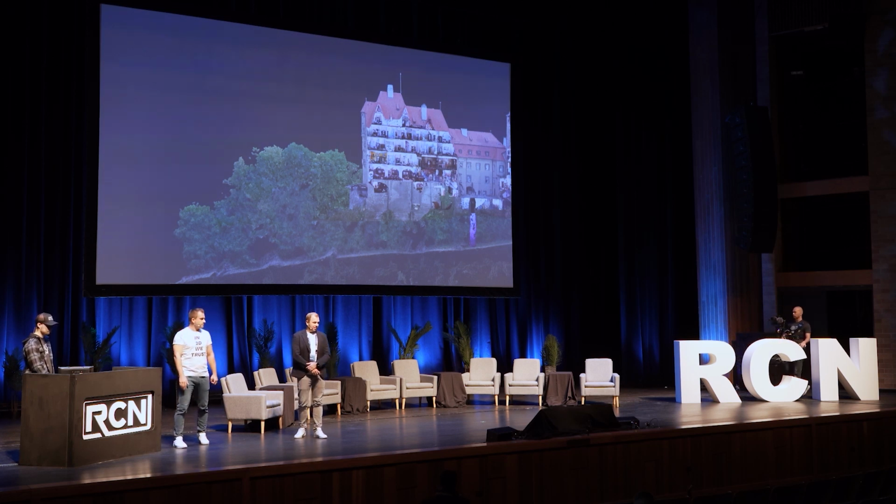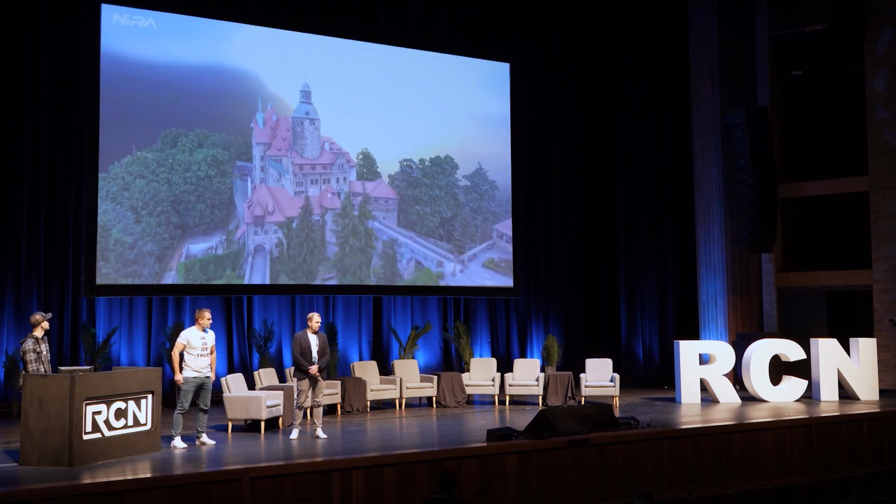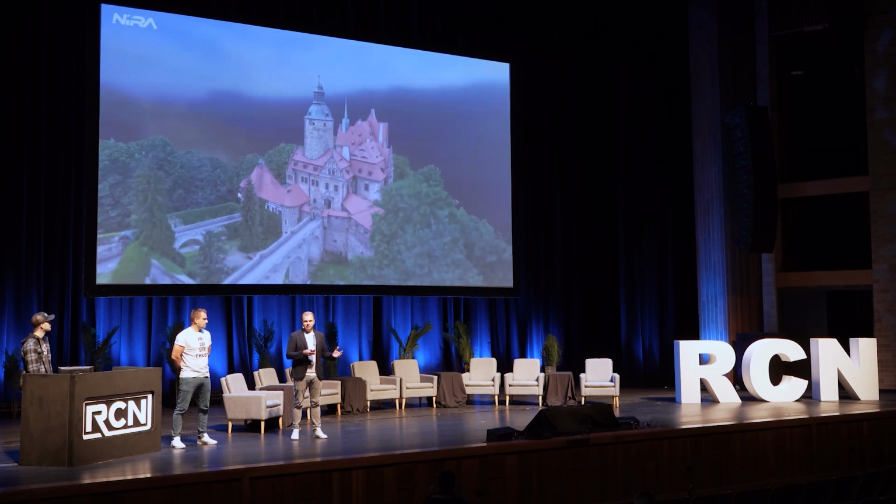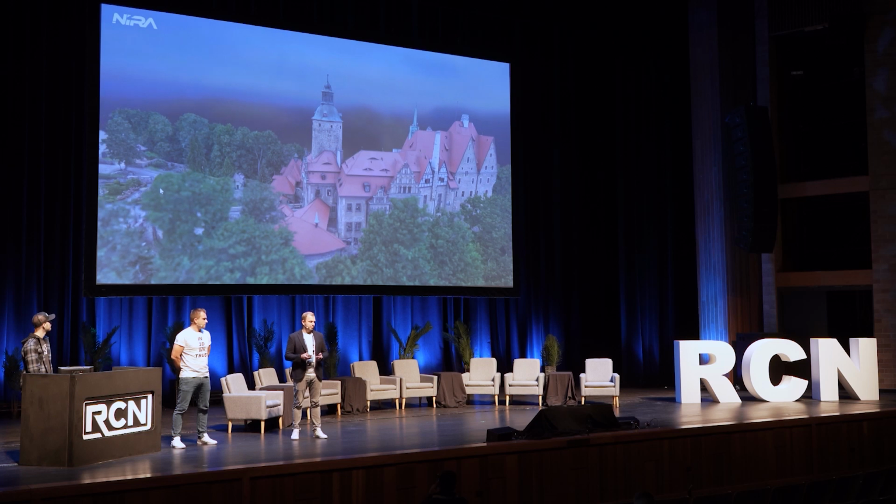Yeah. And what you can see here in this example is a castle scanned entirely from interior and exterior. And here we can also see the outer shell of it. Again, projects like this you can't do with only one technology. You need the combination of both of them.